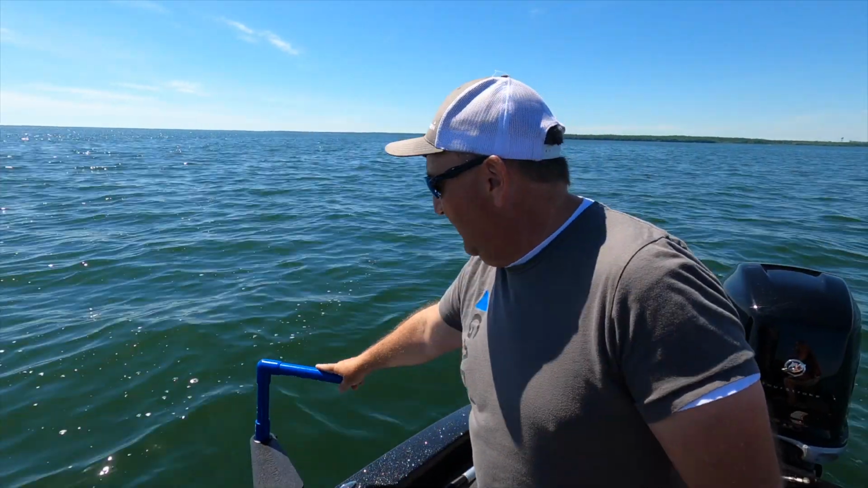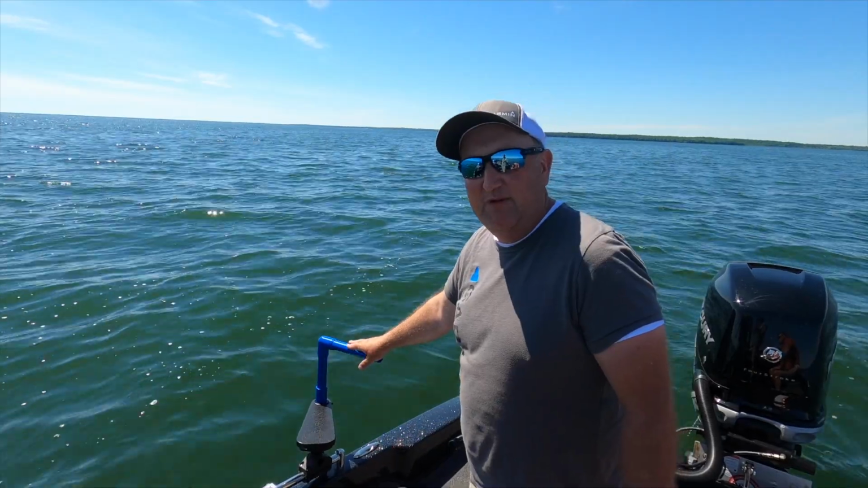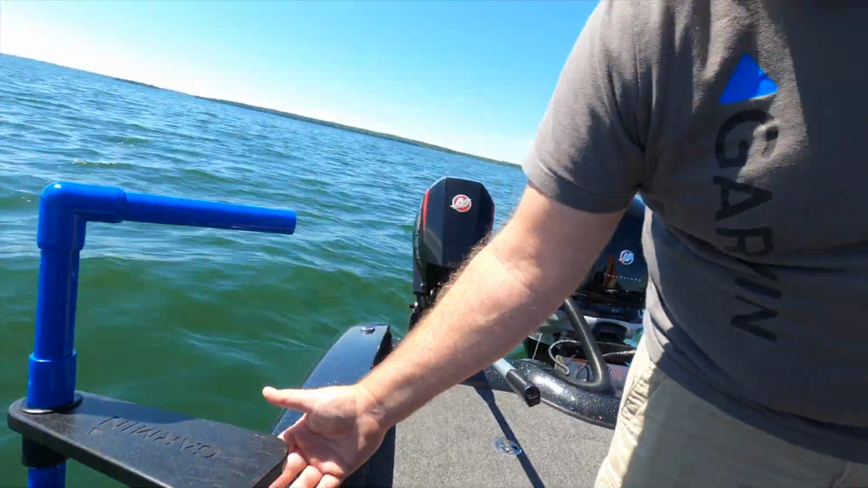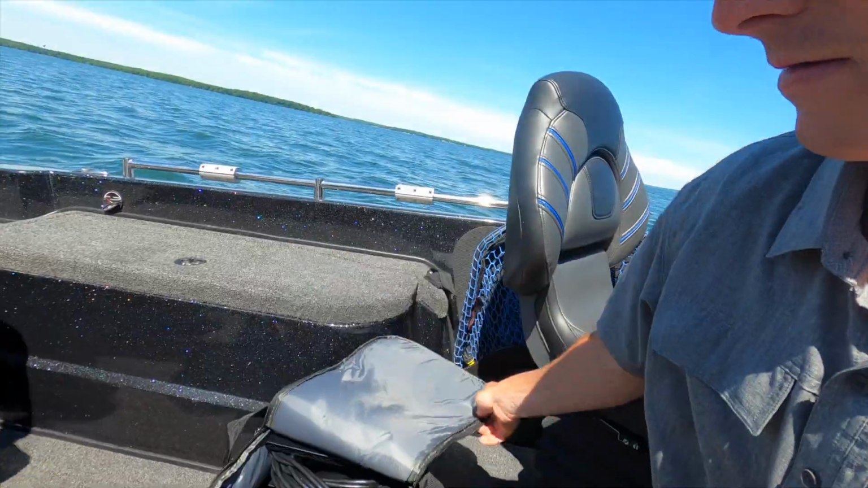For individuals that are handy, can make a kit pretty fast with using PVC pipe. There are places that sell them aftermarket, but yeah, this is one that we put together ourselves. This is a Scotty mount. It's basically a rod holder mount. All right, should we open this bad boy up? Yeah, absolutely. You good? Yeah.